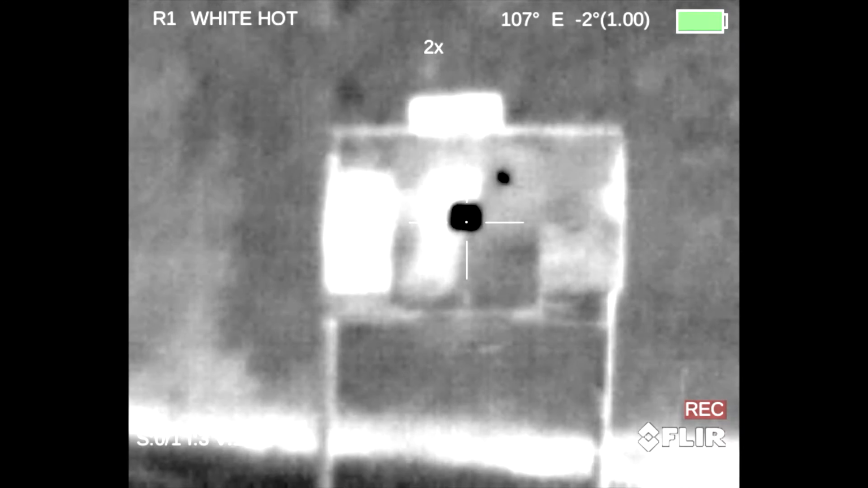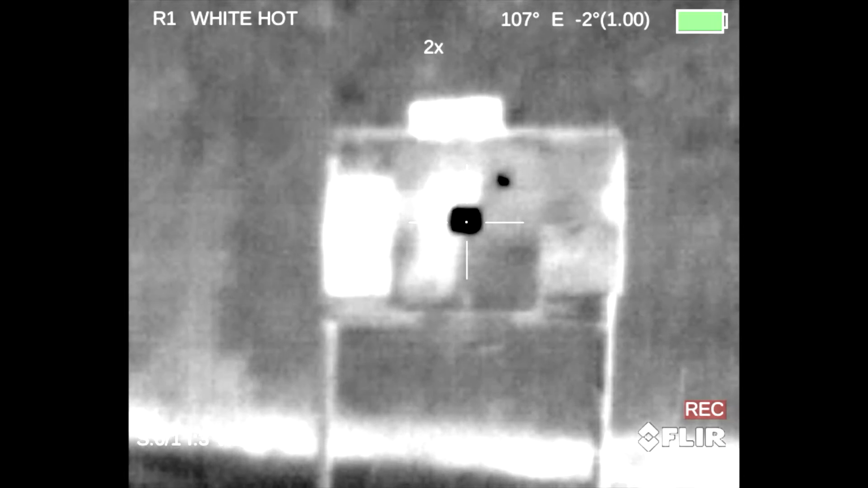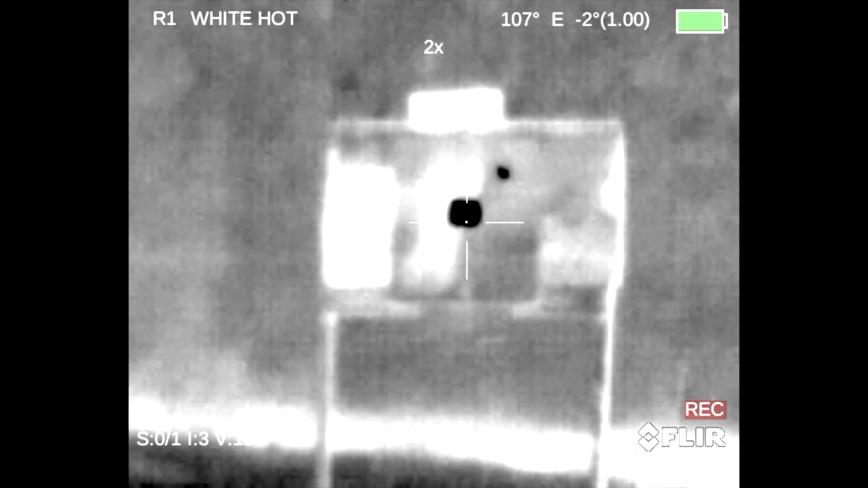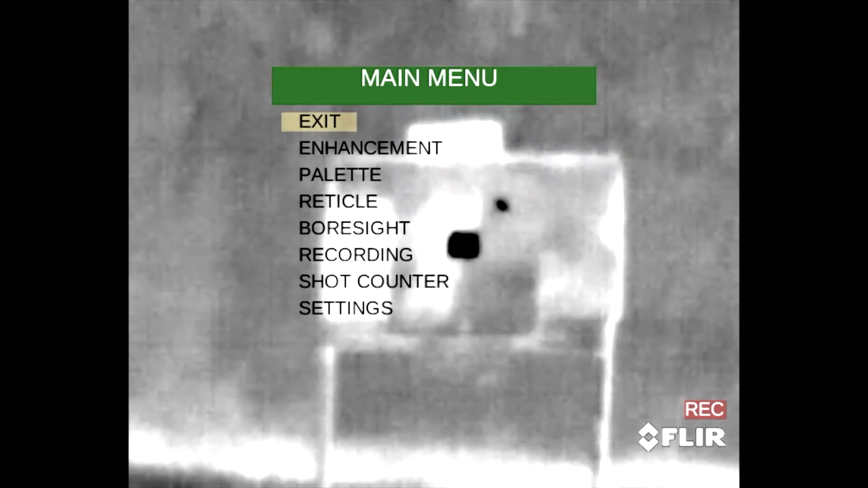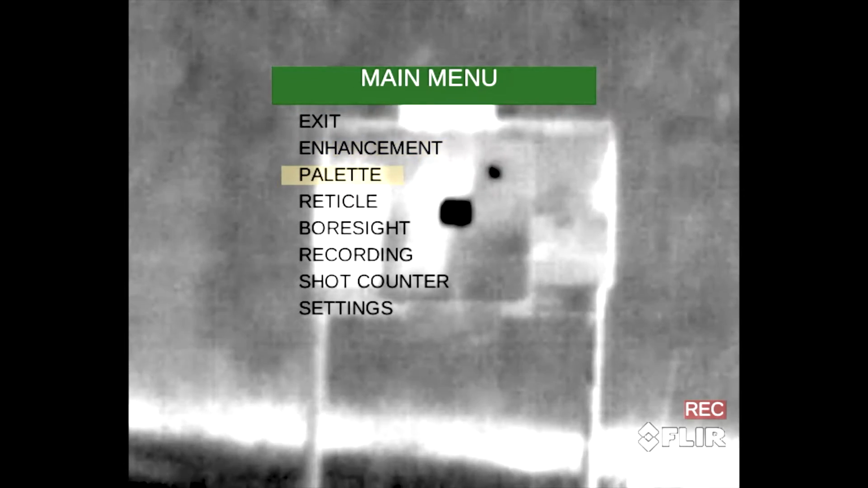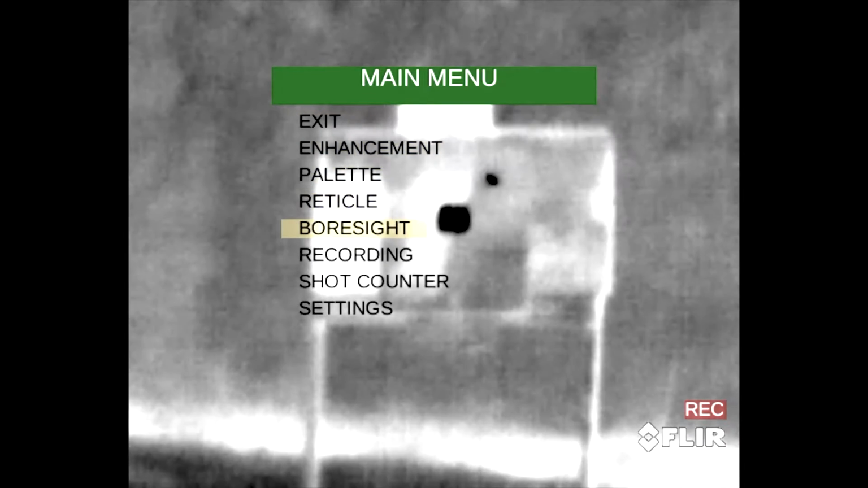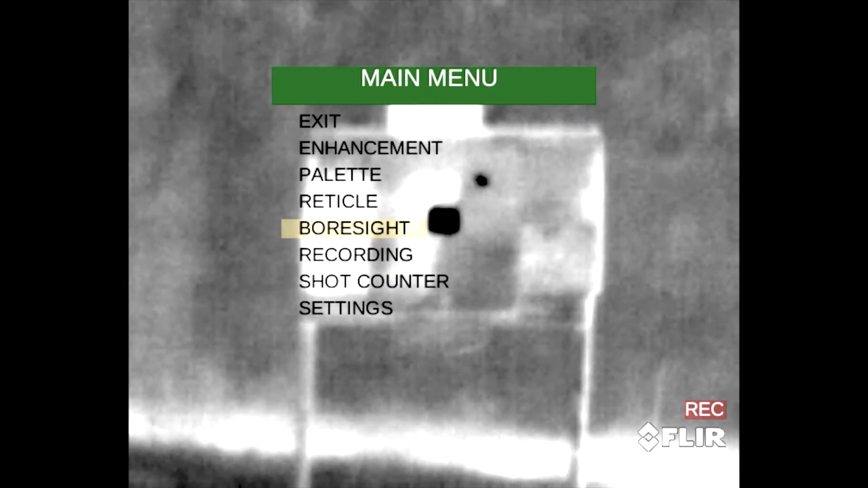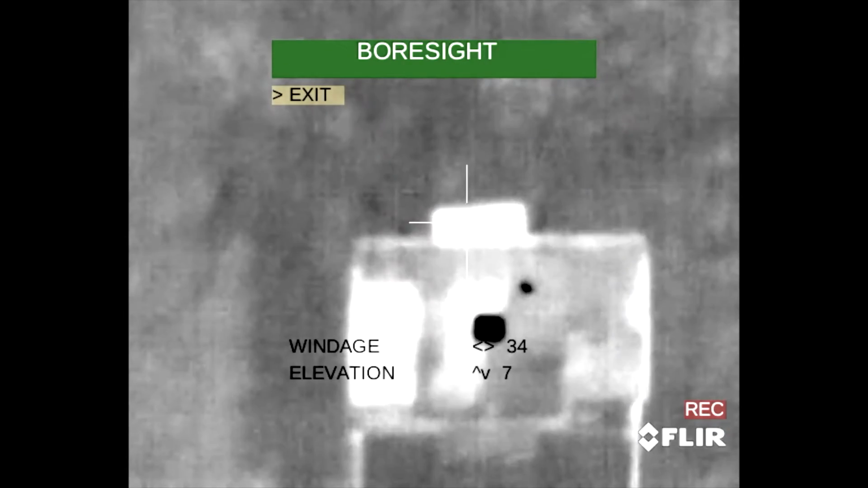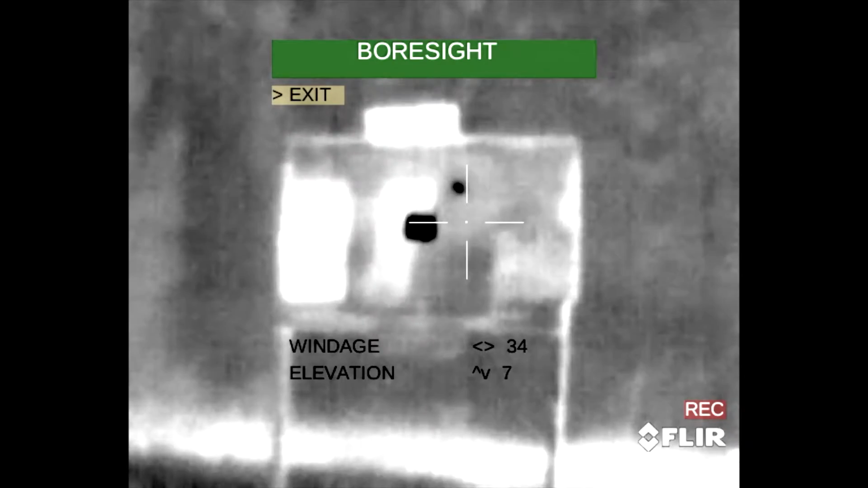From here, you're gonna long press the menu button. The menu button is the round button in the middle of the up, down, and left, right buttons. So I'm gonna hold it for about a second till the menu screen pops up. I'm gonna use the down arrow to go down to bore sighting, and then with a short click of the menu button, it sends us to our bore sighting screen.